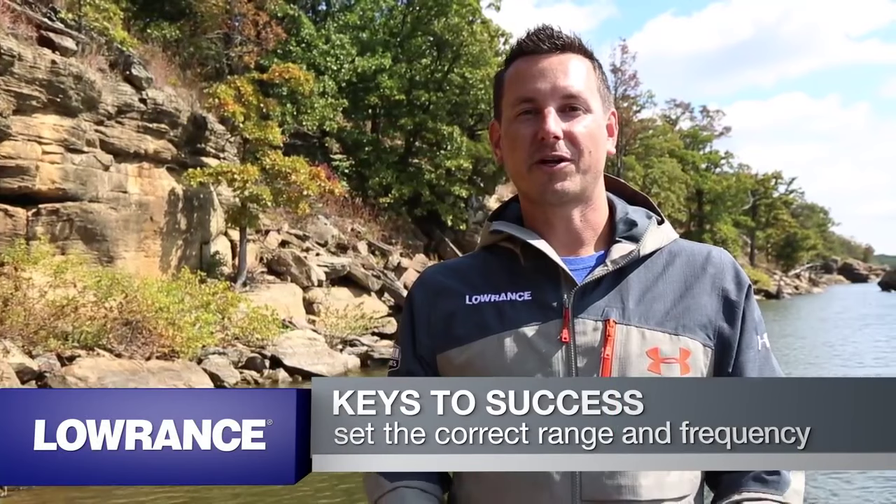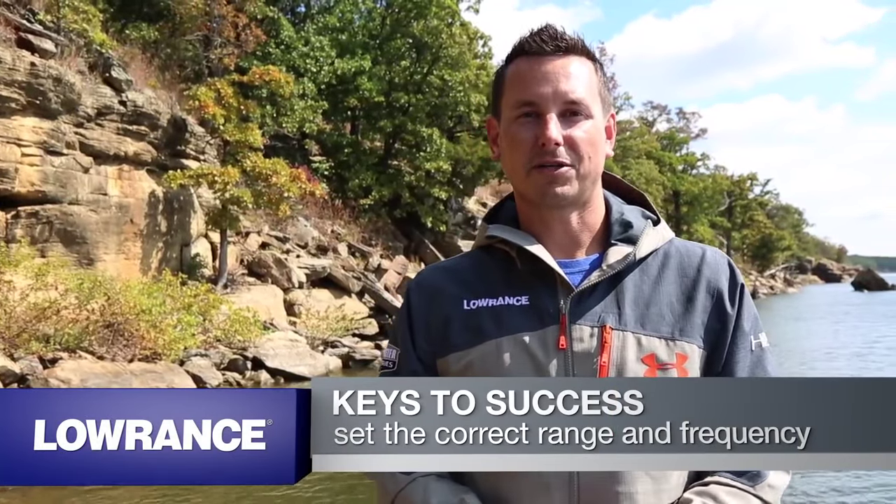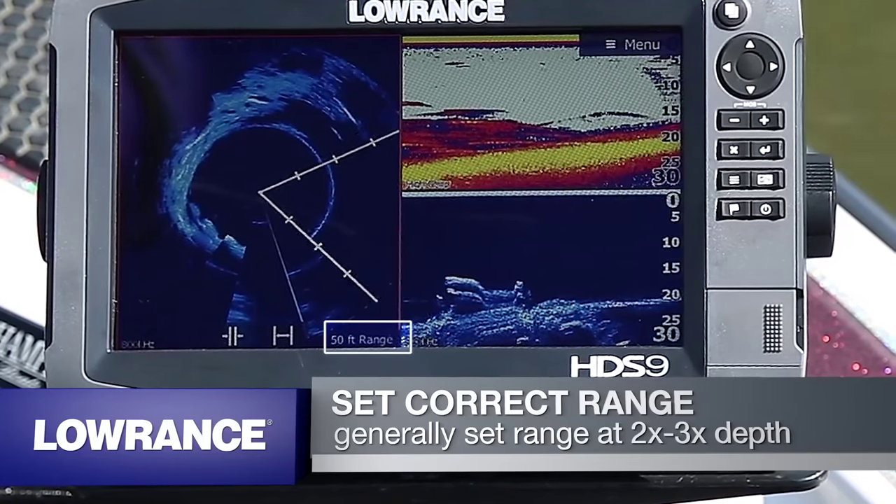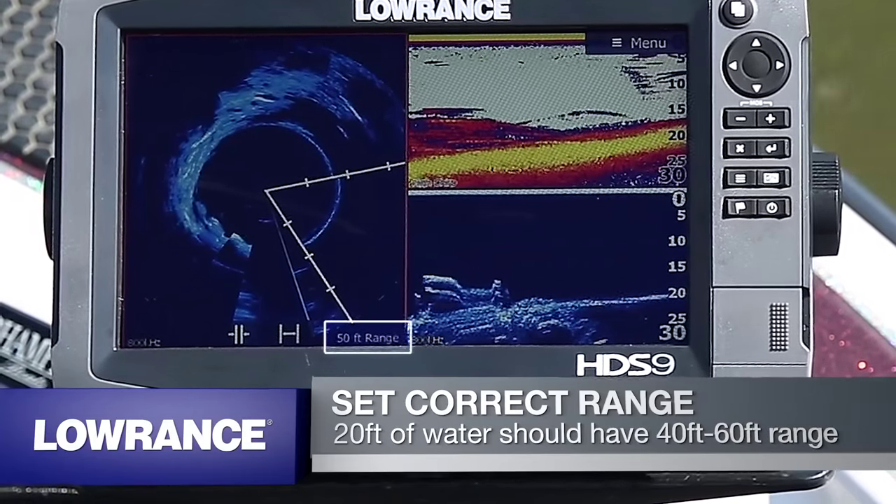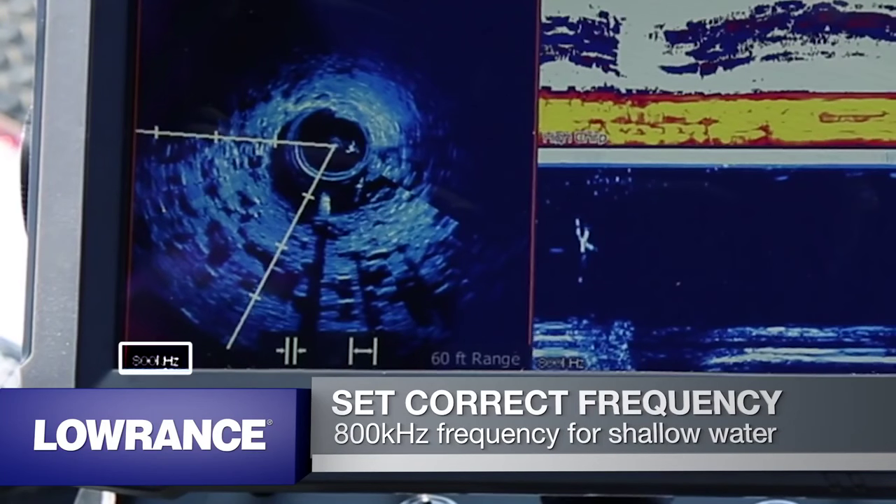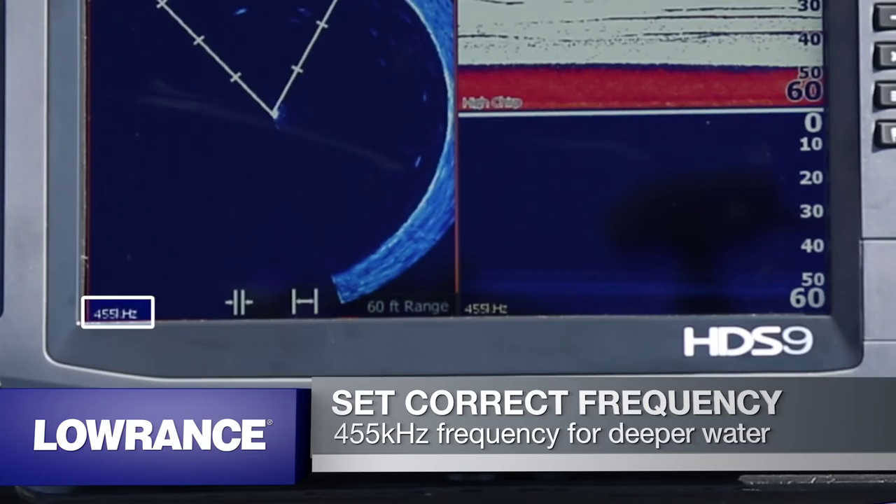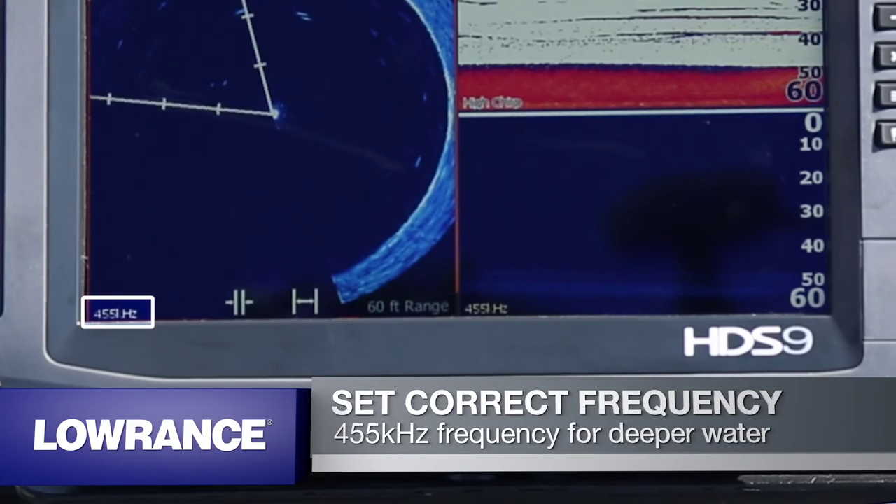Setting the correct range and frequency is really important to getting the right picture. I generally use 2 to 3 times the depth for my range. So if I'm in 20 feet of water, I generally use 40 to 60 feet of range. And selecting the right frequency, if you're in shallow water, 800 kilohertz is the best for high detail. And if you're in deeper water, say over 40 feet, you want to use 455 kilohertz to get the maximum range.